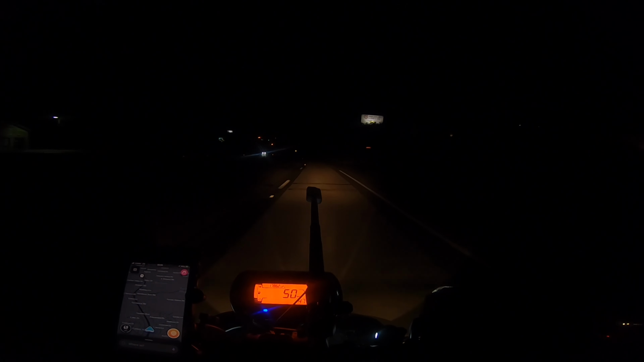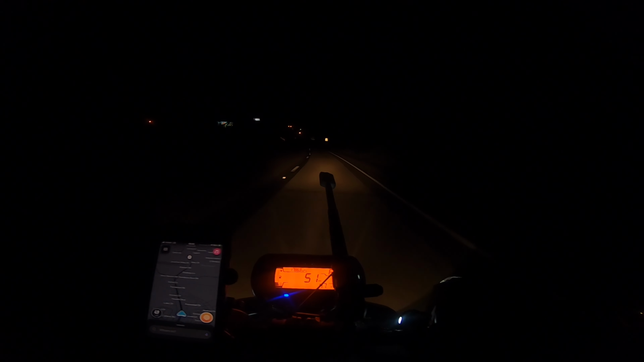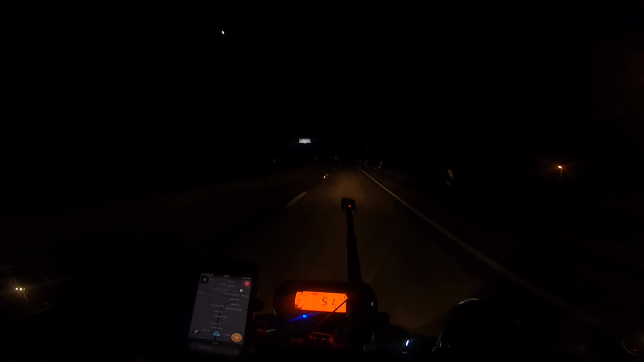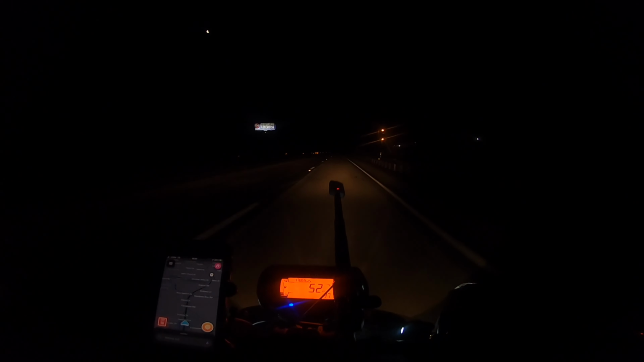During the daytime when you're riding, you're kind of taking everything in. You're focused on the front because you have to be safe, but you're taking in the sights, things that are worth looking at around you.